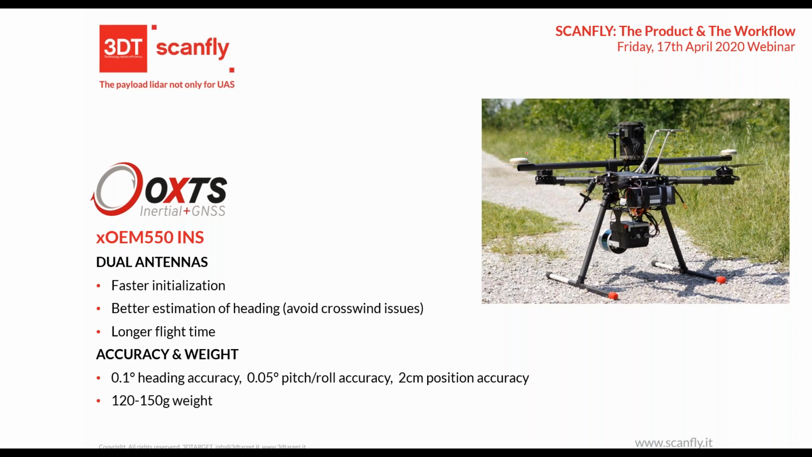In this case, we need much more accuracy, and with two antennas, you understand in one shot, as soon as you have the GNSS signal, where you are and the orientation of your system. With dual antenna, you are not forced to do the figure eights that allow you to understand where you are, as I told you before. So you have a longer flight time, less battery drainage, and you are extending the time of flights.